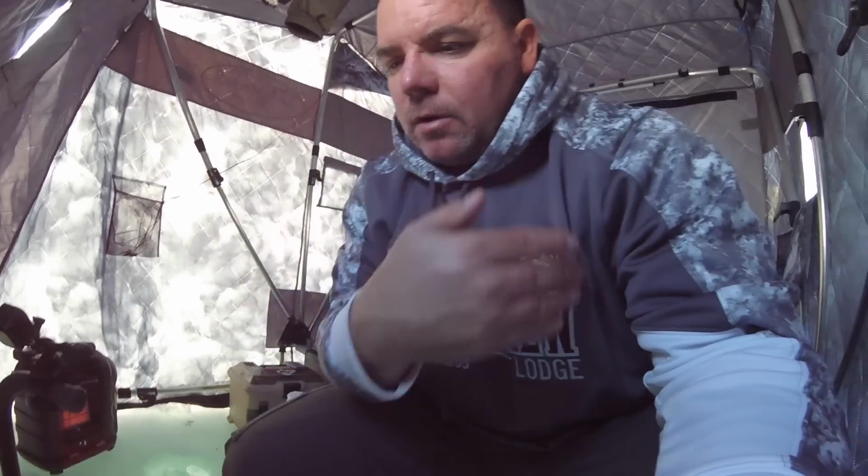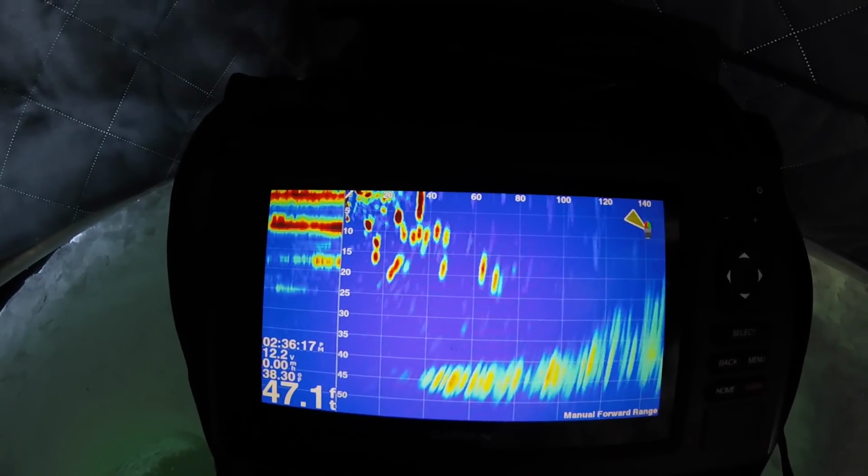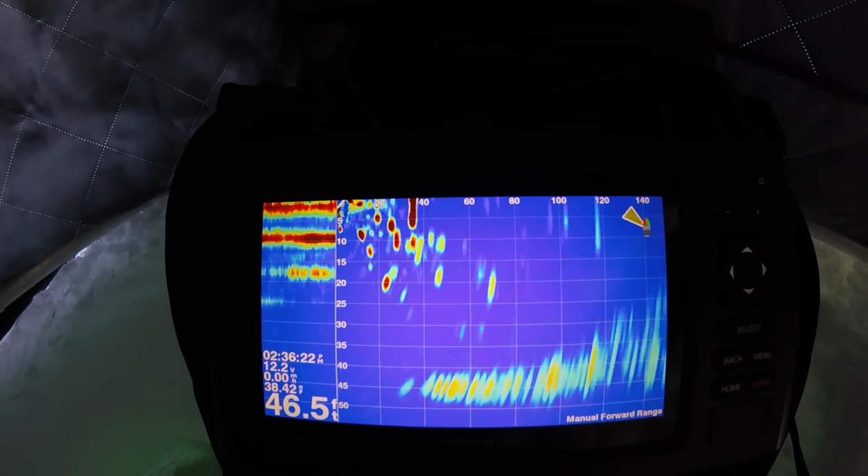All you have to do is punch one hole, scan it within 100 feet. You can scan within 100 feet of that hole that you just drilled, and you can get yourself right on those fish really quickly. So within this hole right here, right behind me, they're anywhere from 0 to, I'd say, about 40 or 50, 60 feet. There's just fish everywhere here.